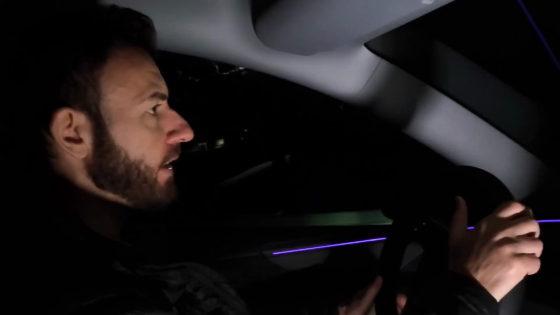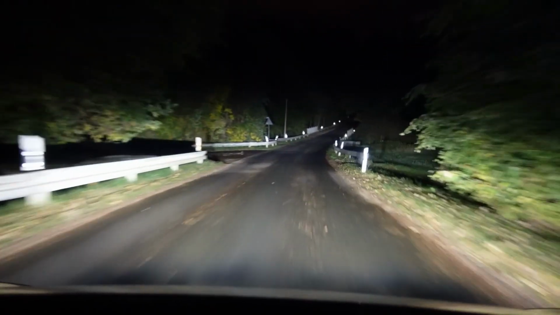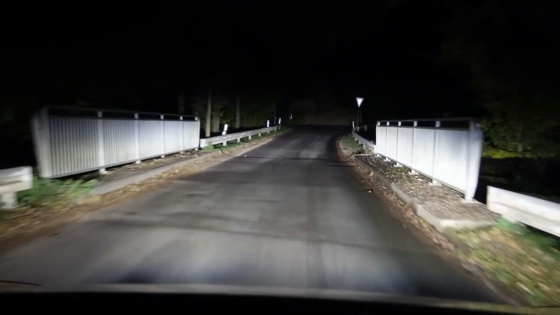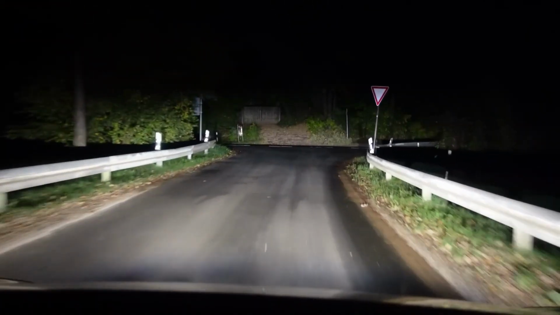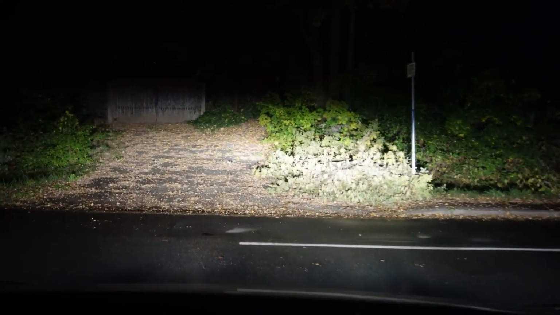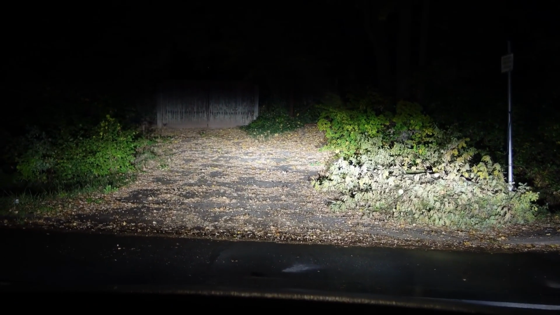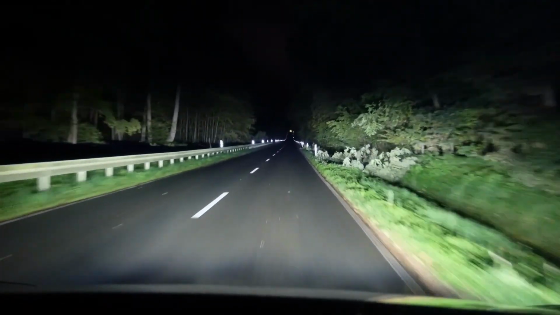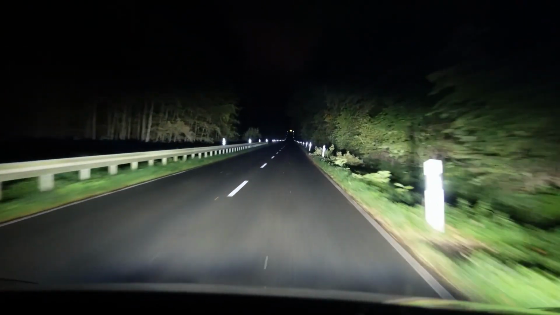So a T-junction is coming up here, and then it should actually reduce the high beams a bit towards the front. Let's see. I'm indicating left here. Everything is still fully illuminated. Yeah, but I don't think with full intensity anymore, but it's still illuminating. Now let's just turn left here, and then we see the road illuminated all the way to the front, and I like that much better than before.